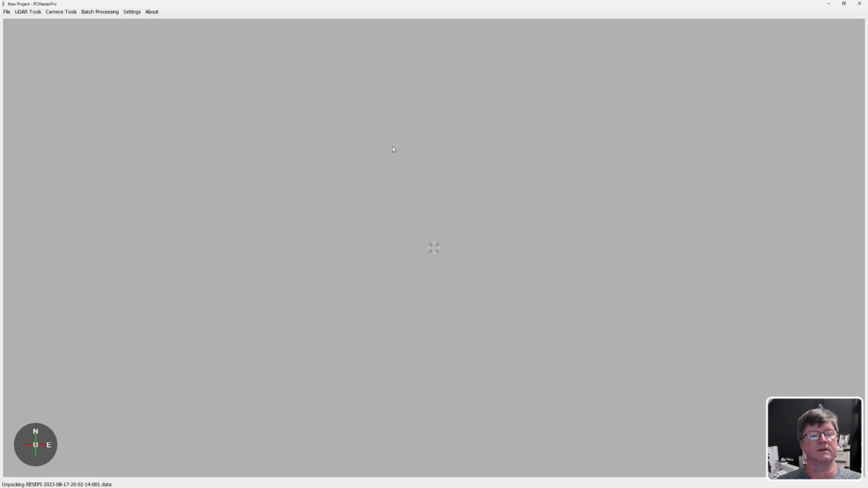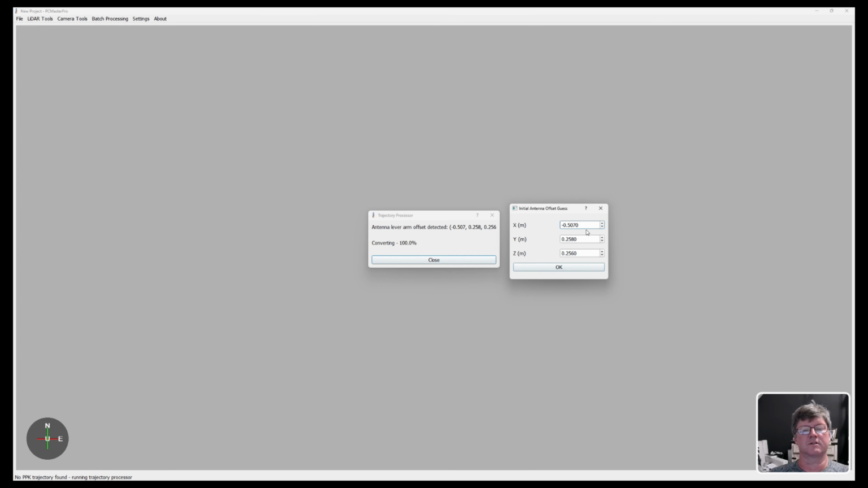So I'm going to double click on this, and then it'll go in and it'll actually unpack. It will automatically ask you about the offset, but that is something that it will determine. It'll actually do processing and determine what the antenna offset is, your GNSS antenna offset to the IMU. That's pretty cool that it'll determine that. What it's saying right here is, what's your best guess? Now we can just leave it at that because it's just a guess.